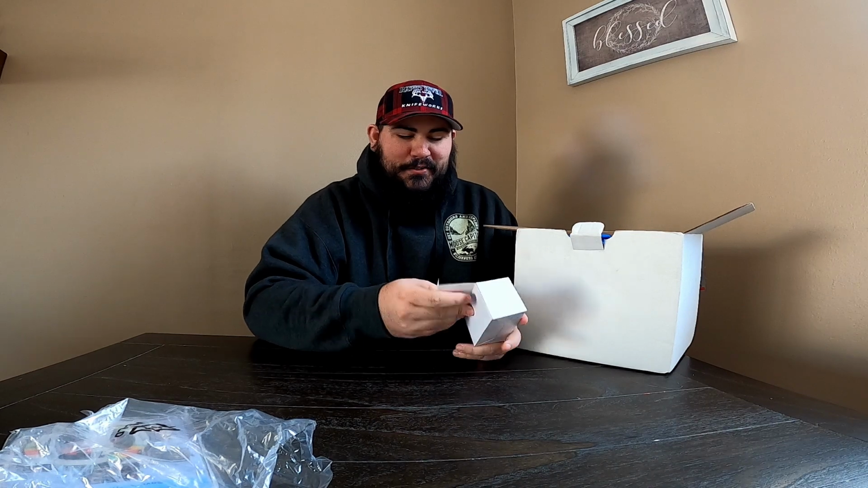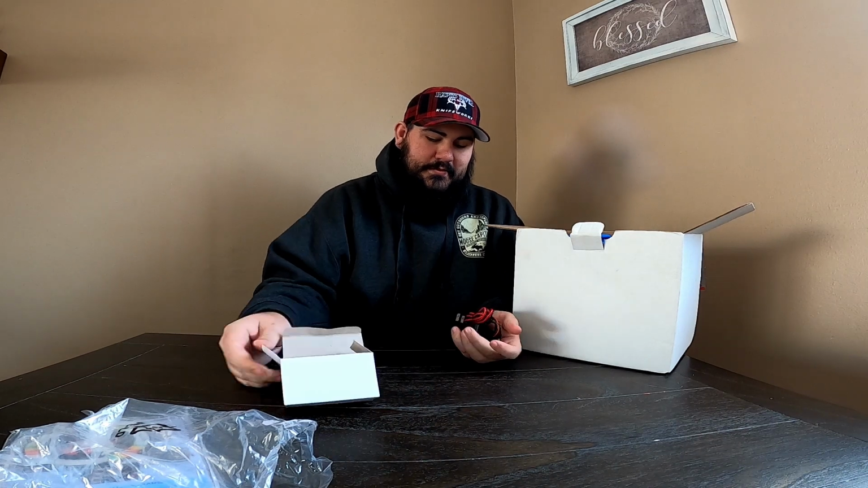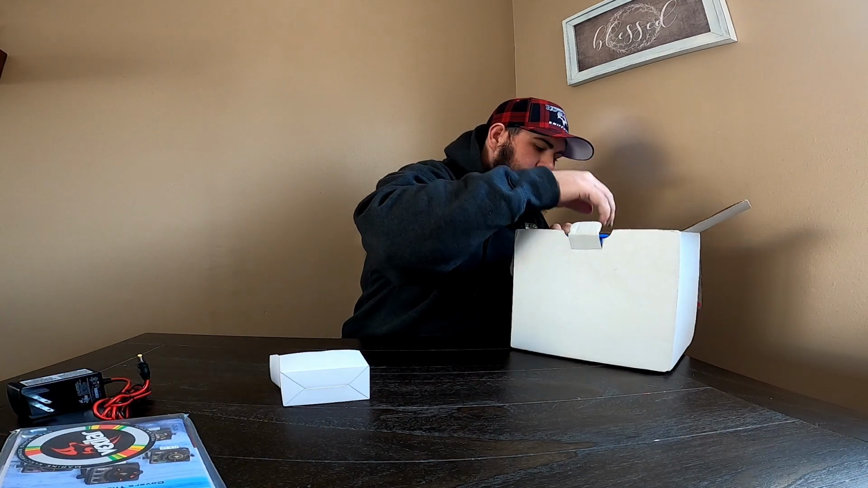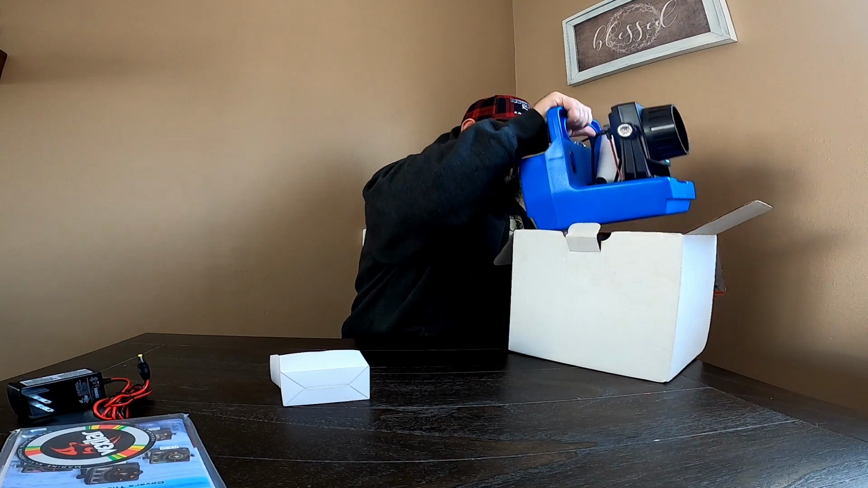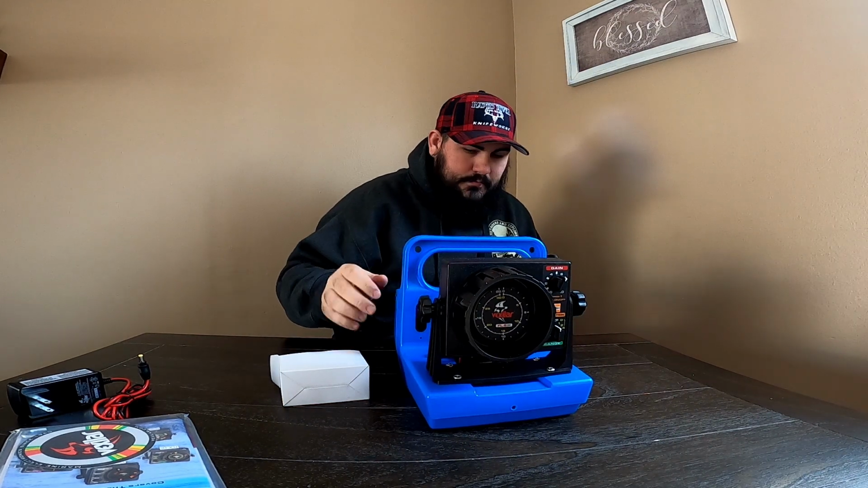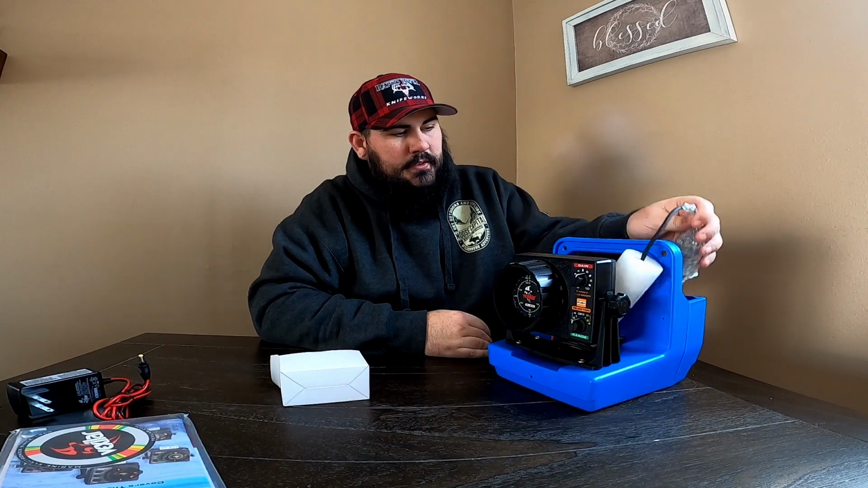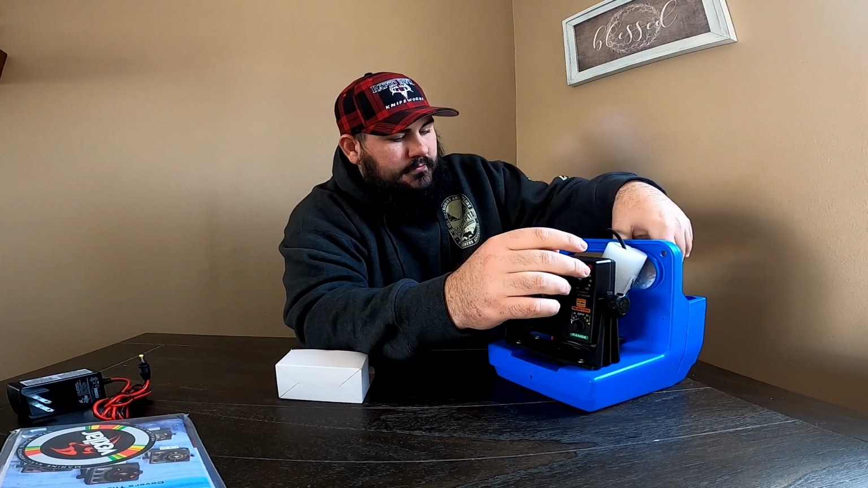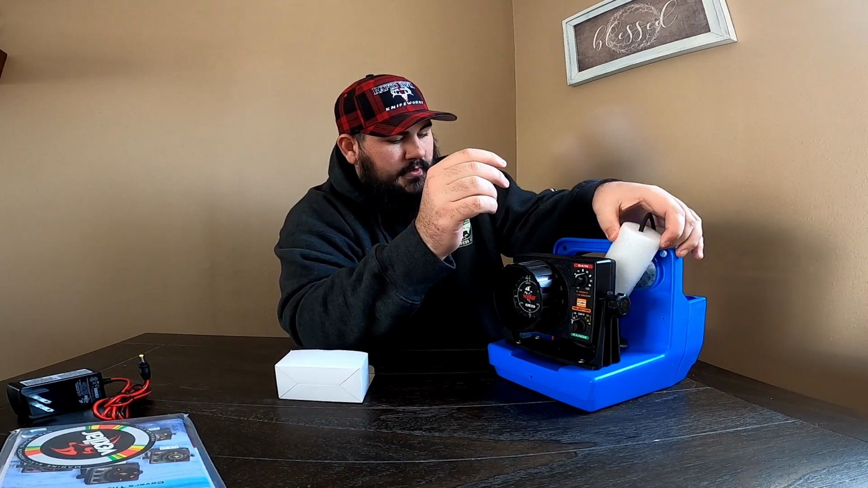At least it looks like a Christmas bulb power supply box. Yep, it's a power supply. We got the system itself. Comes with the transducer, the bubble wrap, the float.